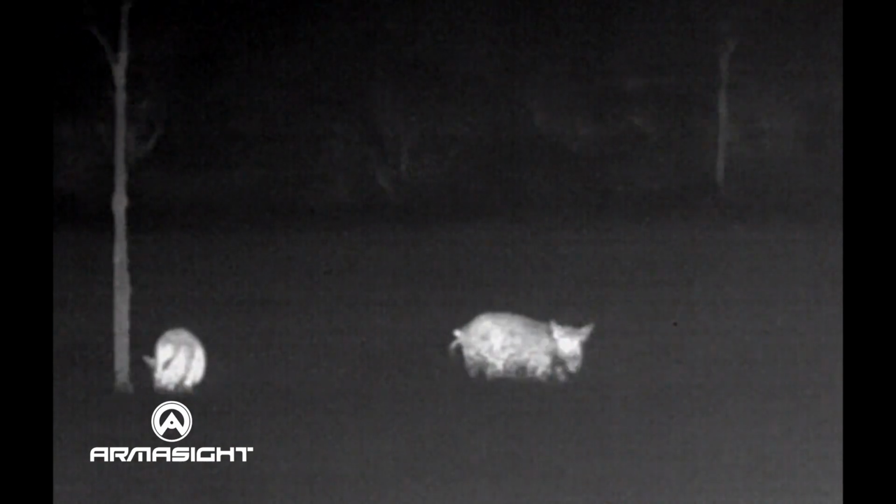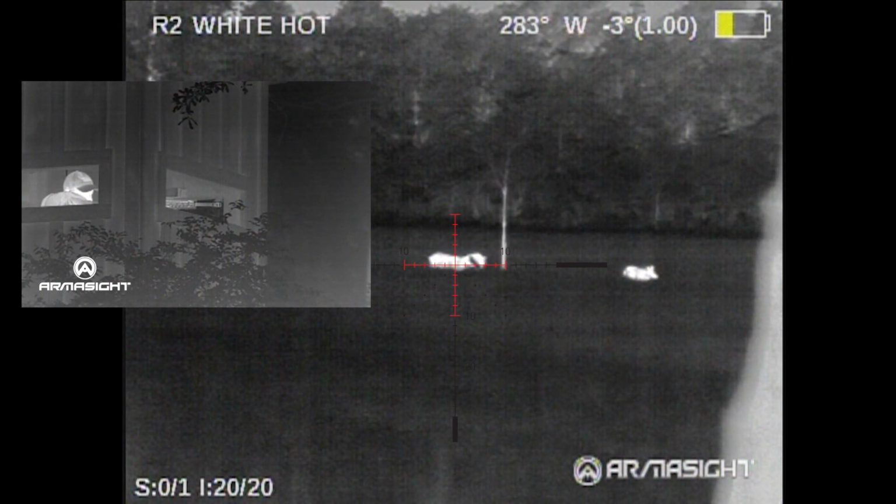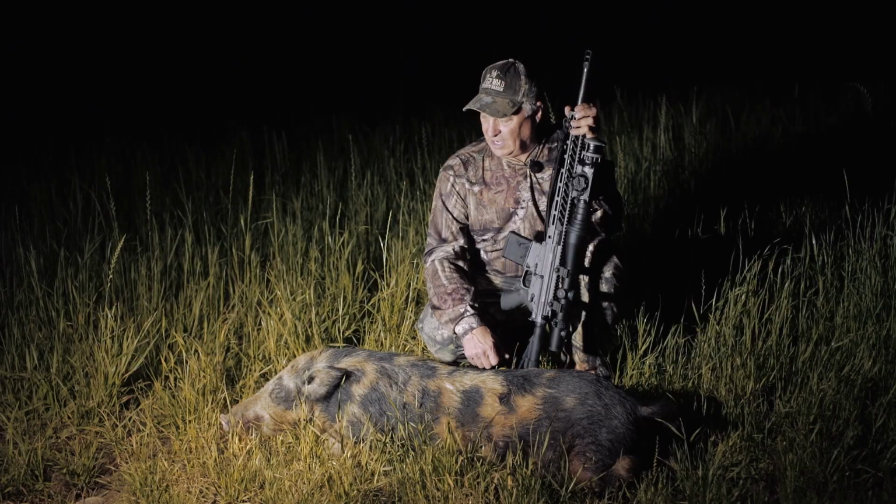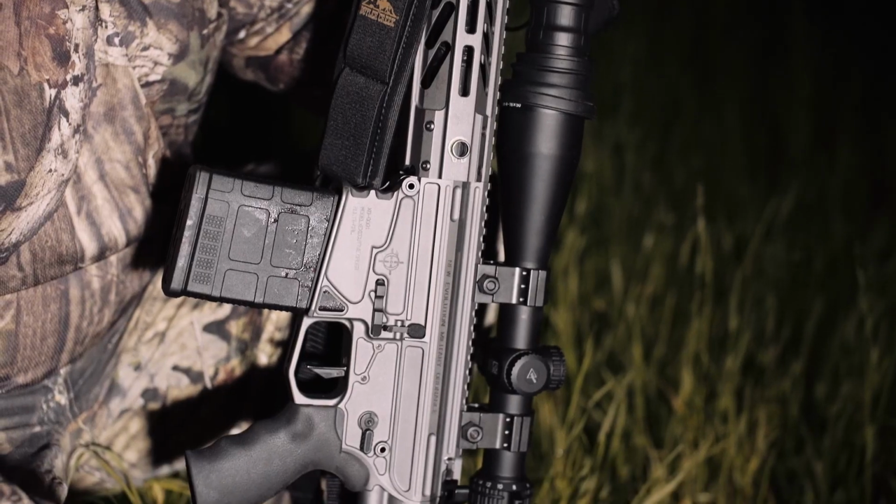There's no doubt the place is full of hogs, and we got lots of footage of them coming in. They weren't going anywhere. The conditions were perfect and they didn't know that we were even there. What I was trying to do is actually line 2 hogs up to take 2 at a time. That didn't work out too good, but I was able to get this guy, and it's a learning experience for me. Very first night out.